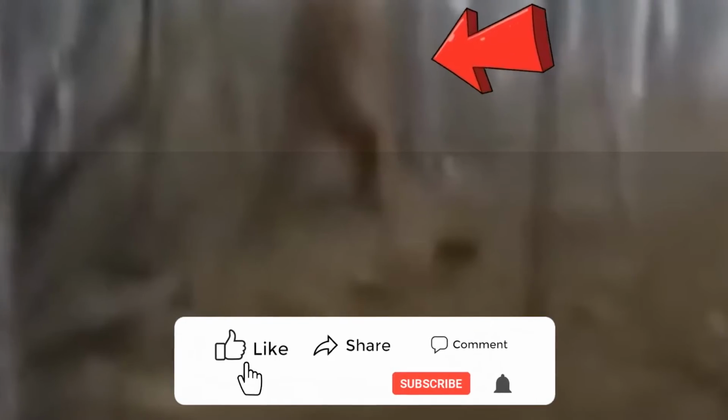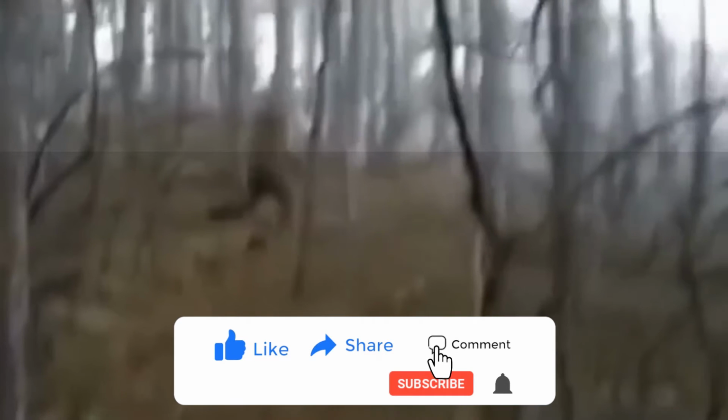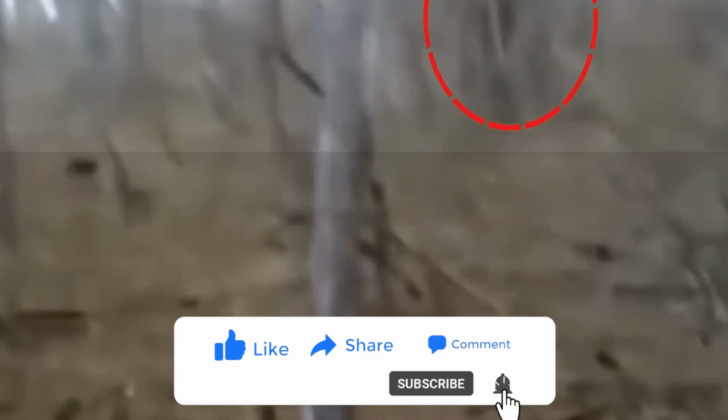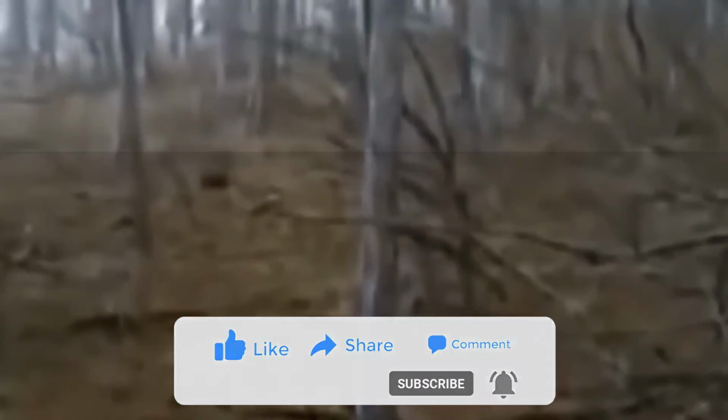Mysterious forest wanderer. A brave soul once decided to follow something mysterious in the woods. He spotted a tall, black, two-footed creature with super long arms lurking between the trees. It was like Bigfoot himself was taking a stroll in the wilderness. The guy zoomed in, but the creature remained an enigma. Was it the legendary Bigfoot or just a fellow hiker on an adventure? Nobody knows for sure, but it sure added some excitement to his day.